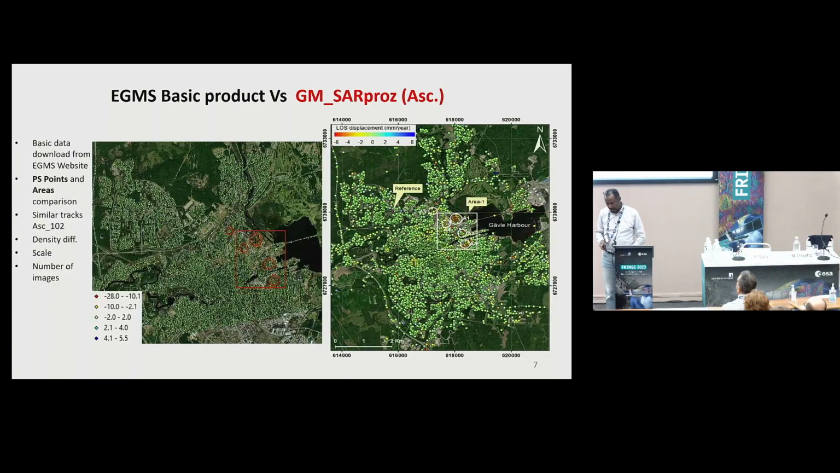We have maybe between 50 to 100 points that are out of the range in the EGMS product. If we remove these points, we will probably come very close to that study.